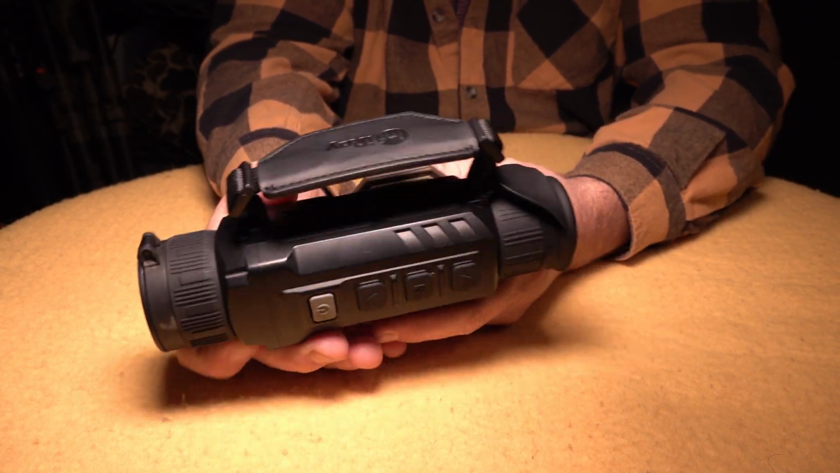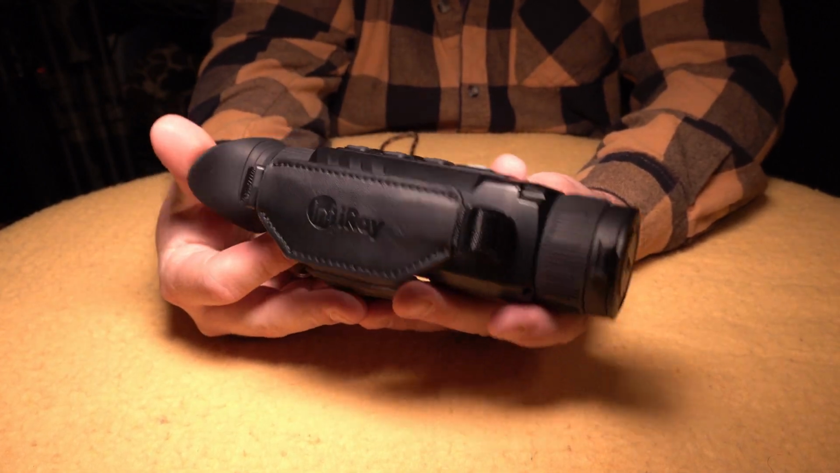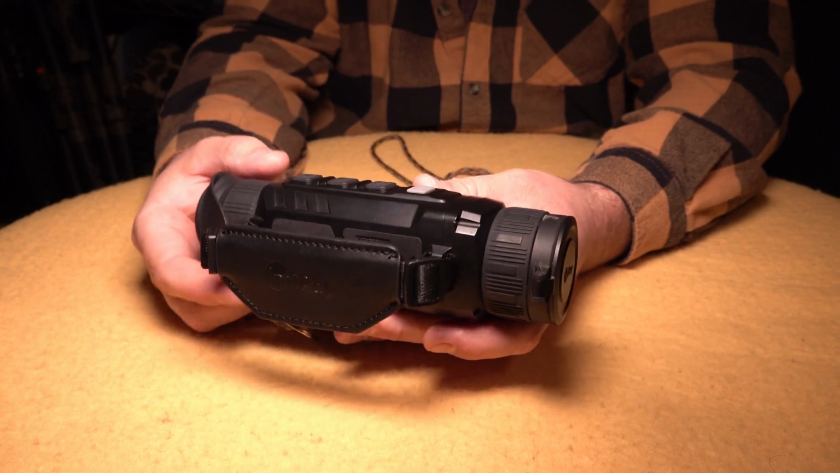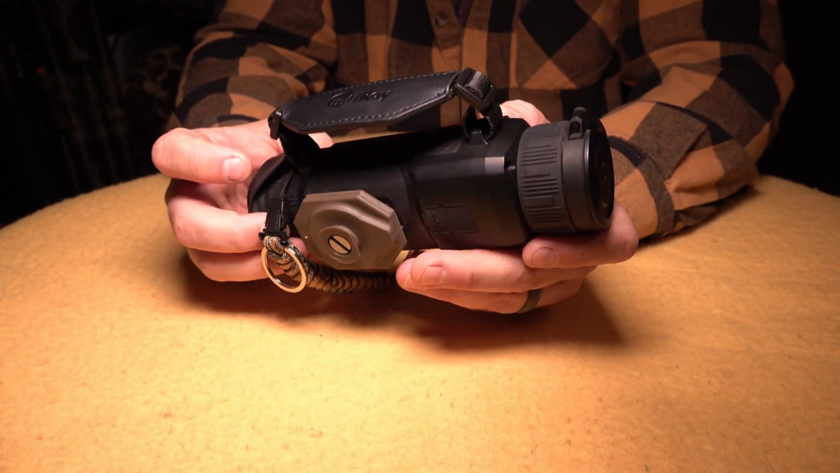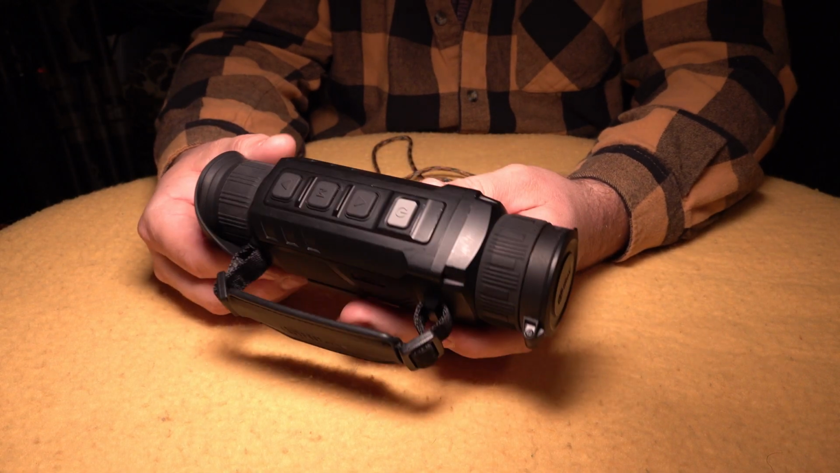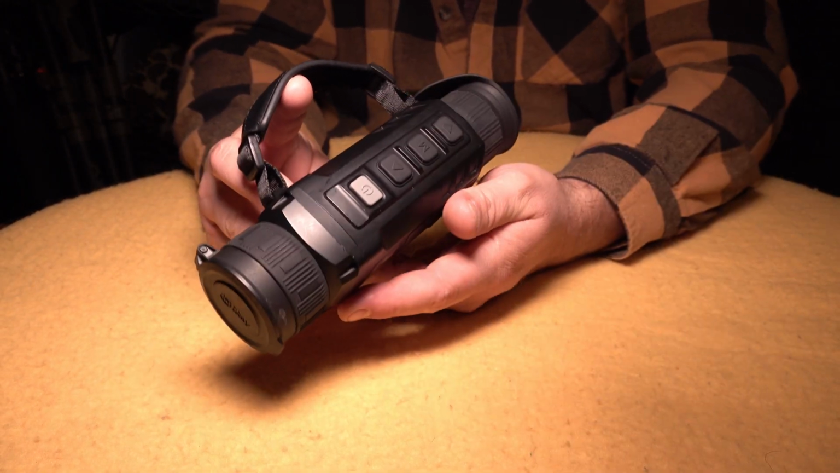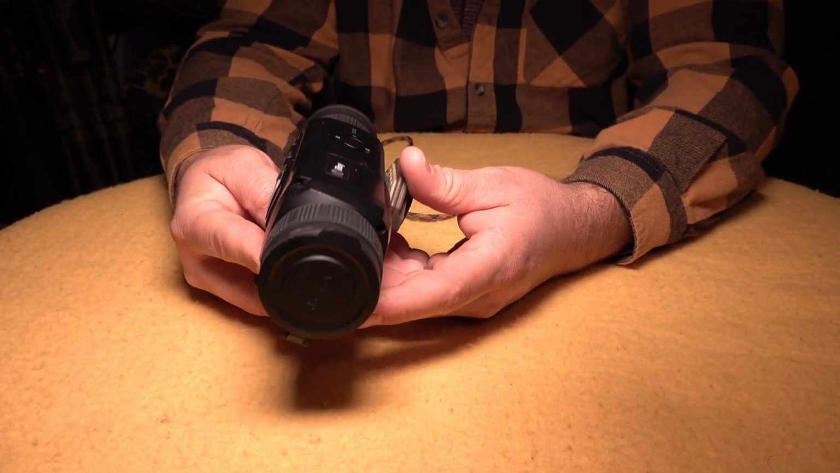Like always with infiRay, this is backed up by their 5-year, 5-day warranty. This has a 5-year warranty, but if you send it in and they cannot repair it within 5 full business days of having it, they will send you a free replacement or upgrade to the most comparable thing that they have at the time. So that is the best warranty on the market right now. Nobody else is beating that.